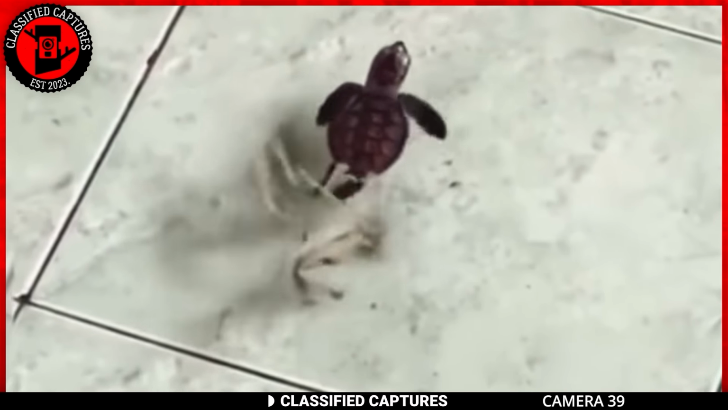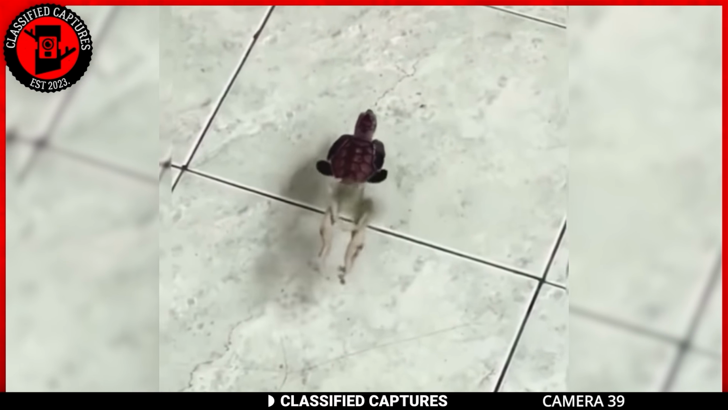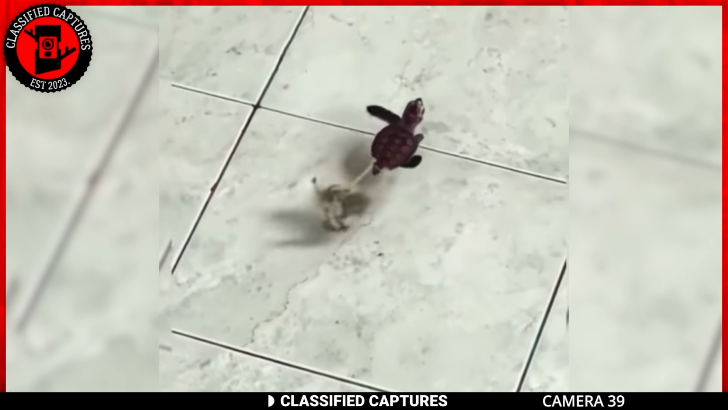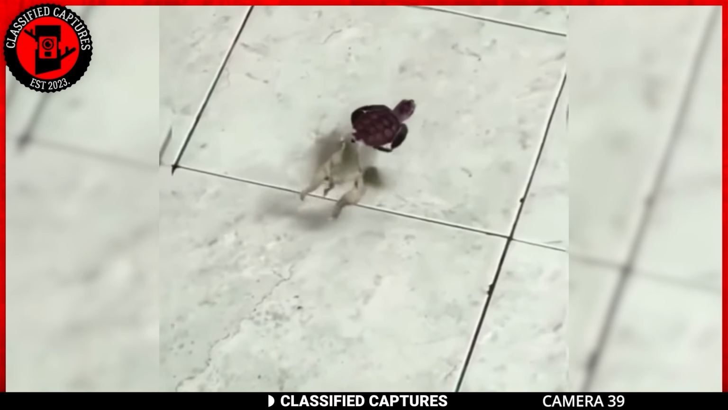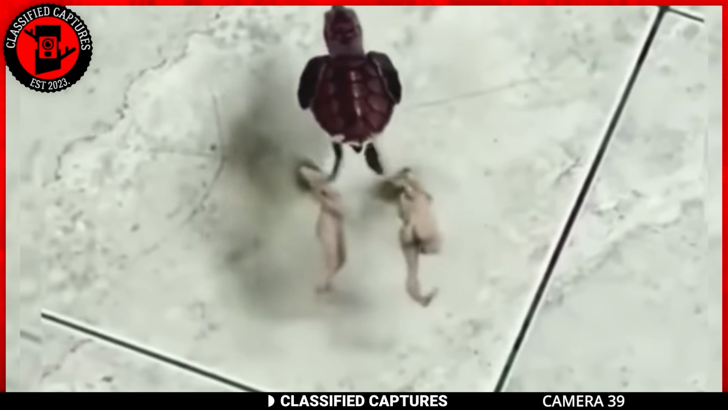Are these the beings responsible for the strange things that we are seeing? Or is the turtle their master and they're simply there to do what it desires? It's hard to say, and we couldn't find anything of this sort in our paranormal books. Can anyone amongst you help us with any explanation?